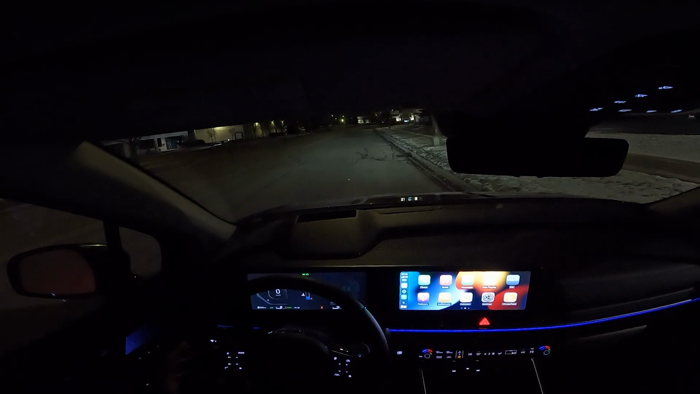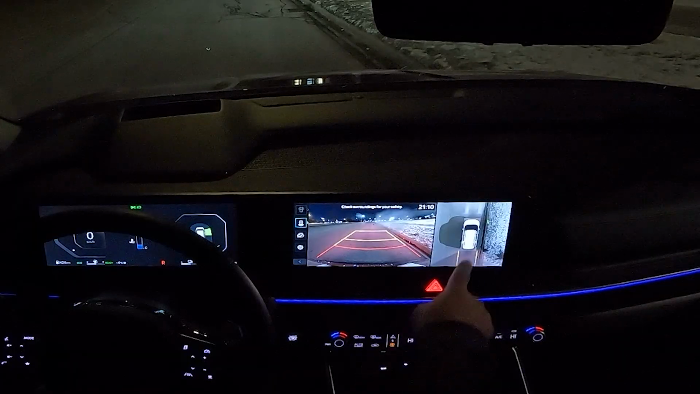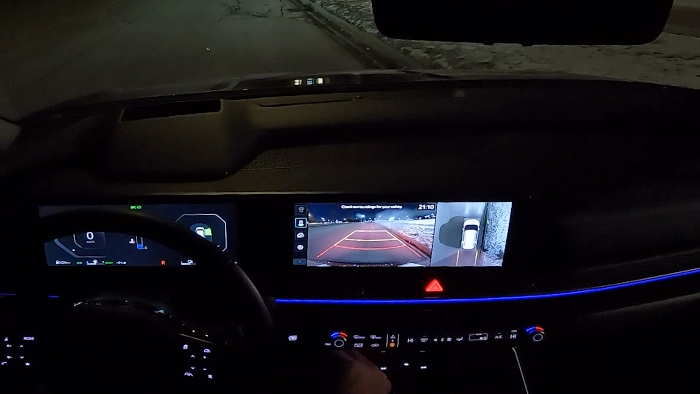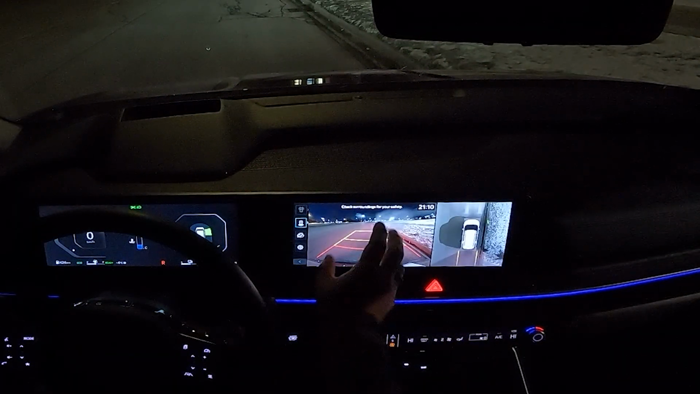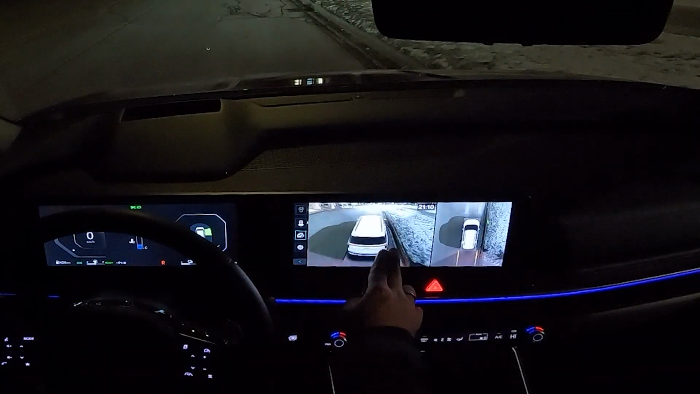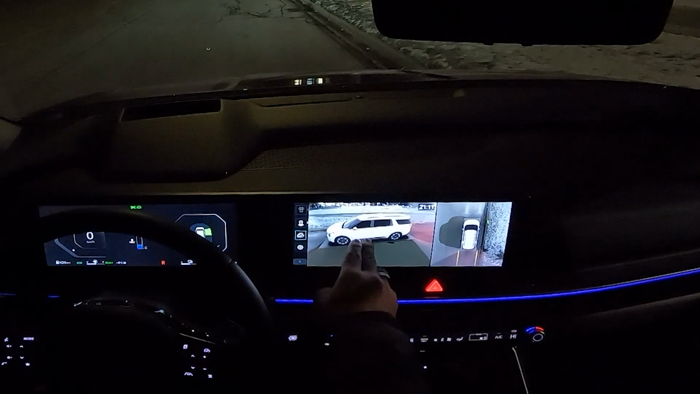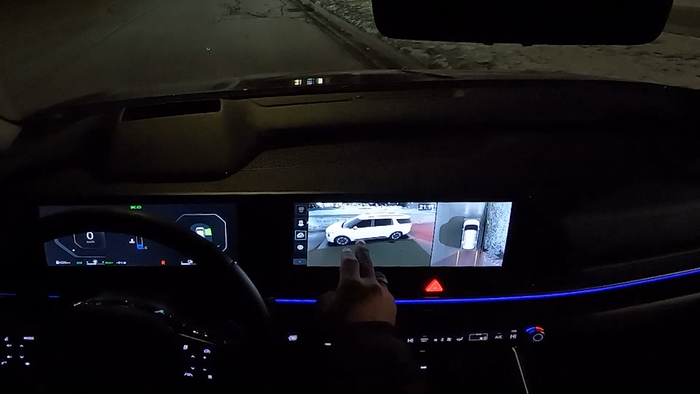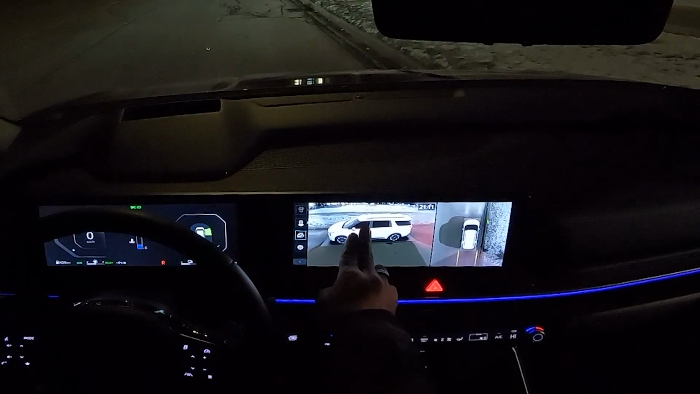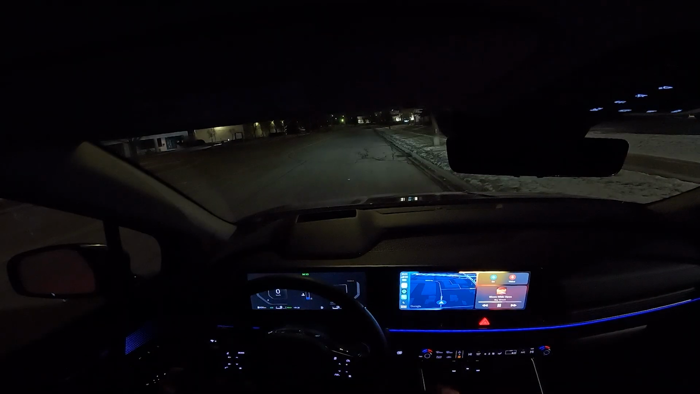Actually, while we're here, let's take a look at the backup camera. So SX Plus gets the 360 cam, so that's what that view is over to the right. Your regular backup camera takes up the majority of the screen. There is a 3D camera here, which is pretty cool. Not new for the industry, and definitely a premium or luxury thing. But it's nice to see it here on a very large vehicle, and I think that 360 cam will come in handy. Let's take a quick look at the HVAC and media panel.